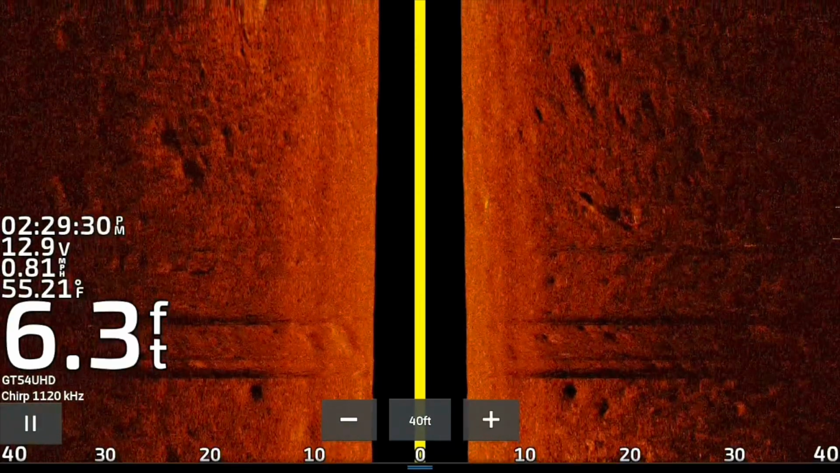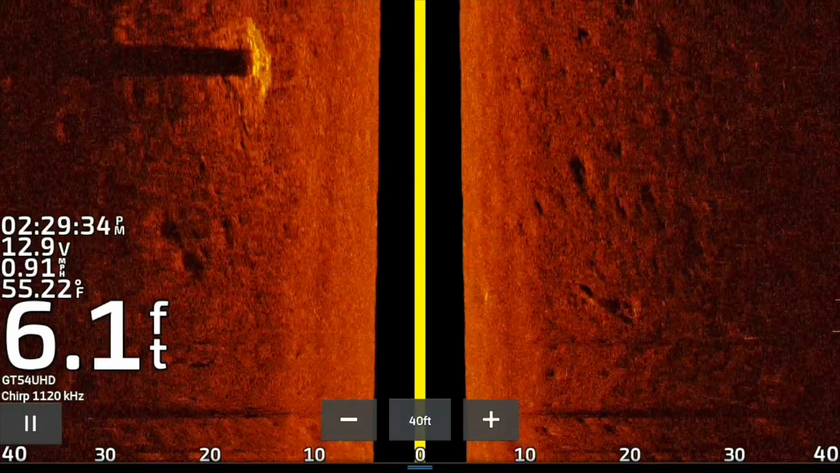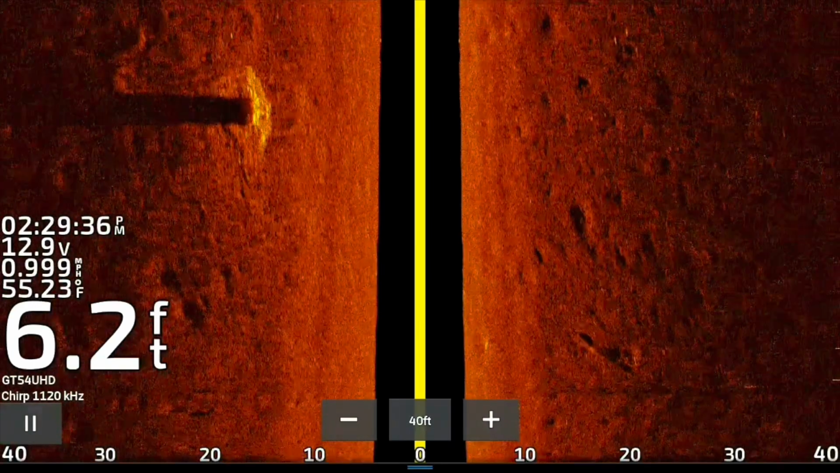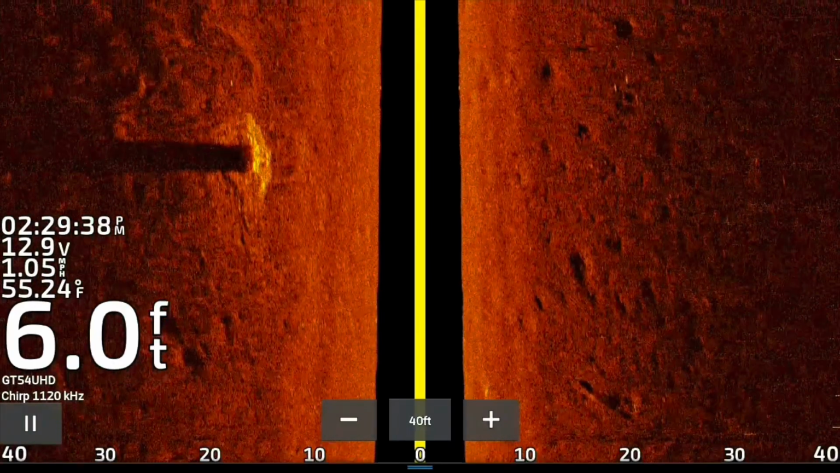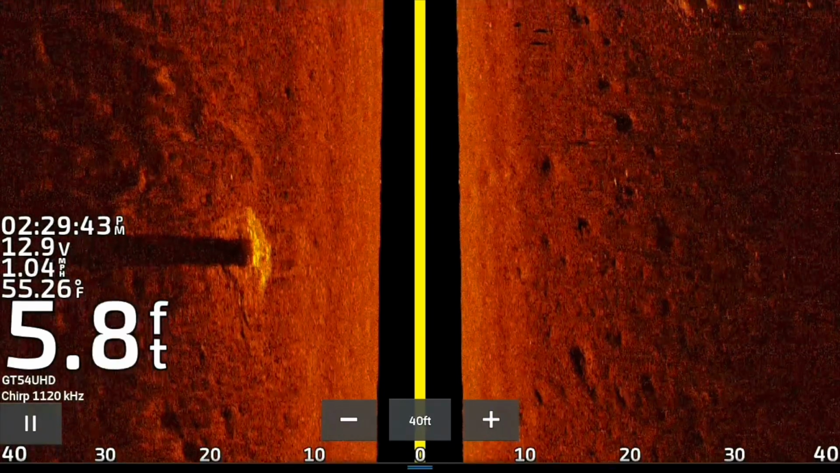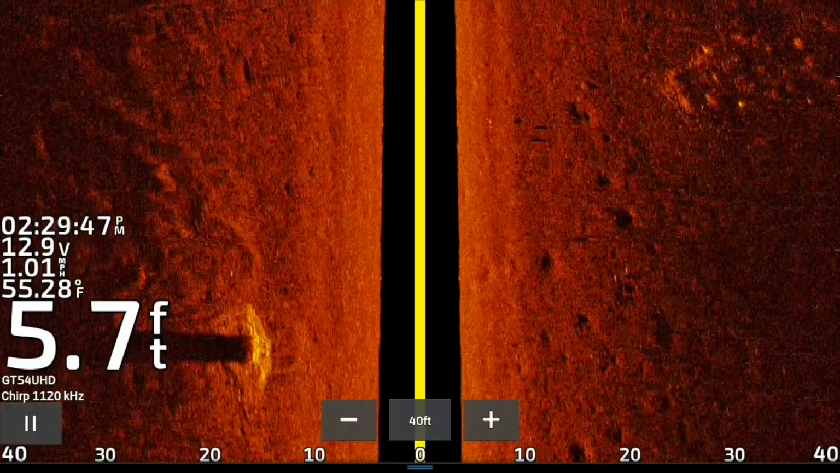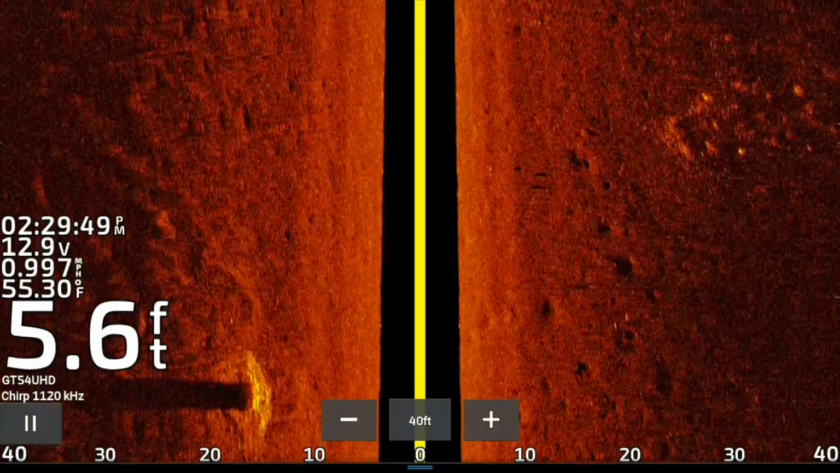When you find an isolated patch of grass in the summertime, that will hold big fish. I mean, it's just like a magnet for fish. Before we get there, we look at another cypress tree here. I didn't label every cypress tree. I don't want the whole thing filled up with labels. Good hard bottom, good return around that cypress tree.